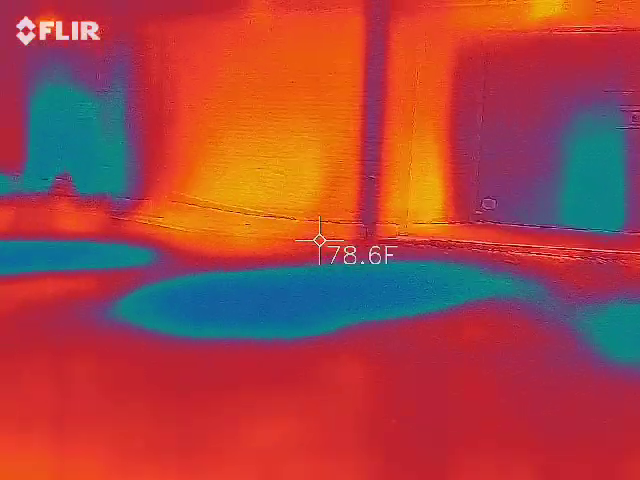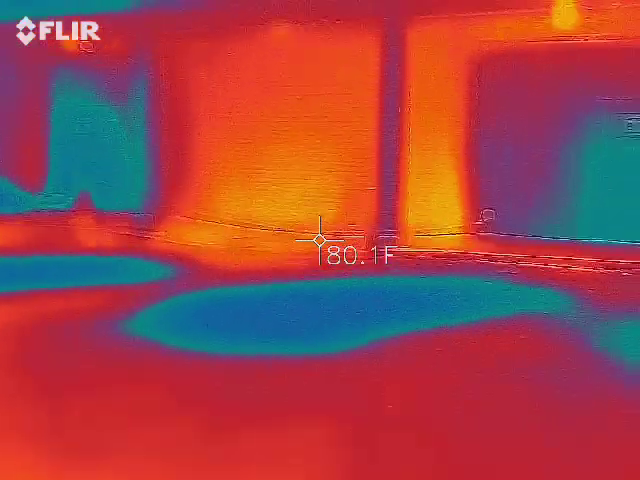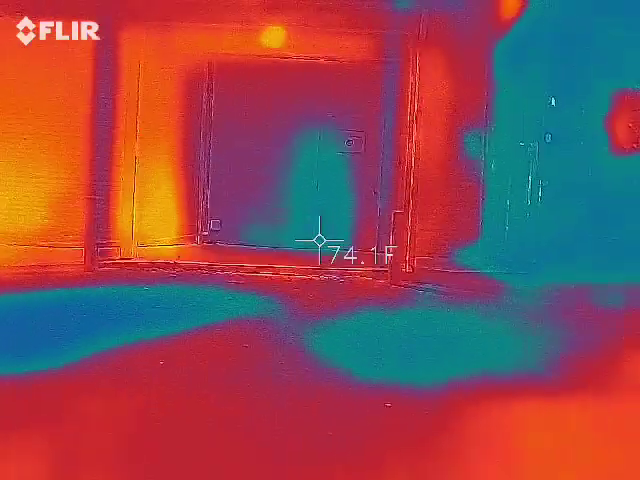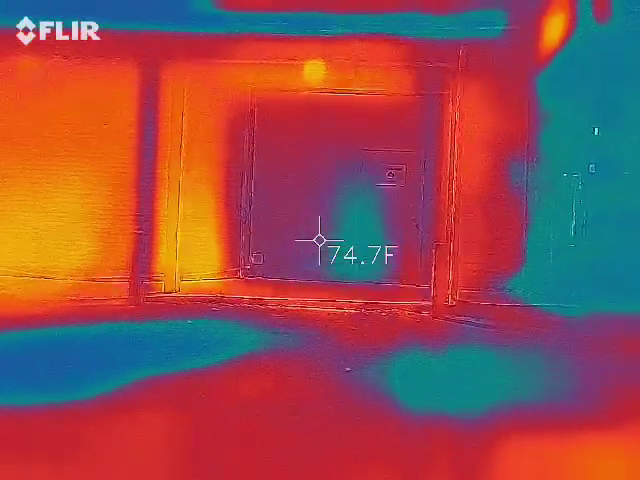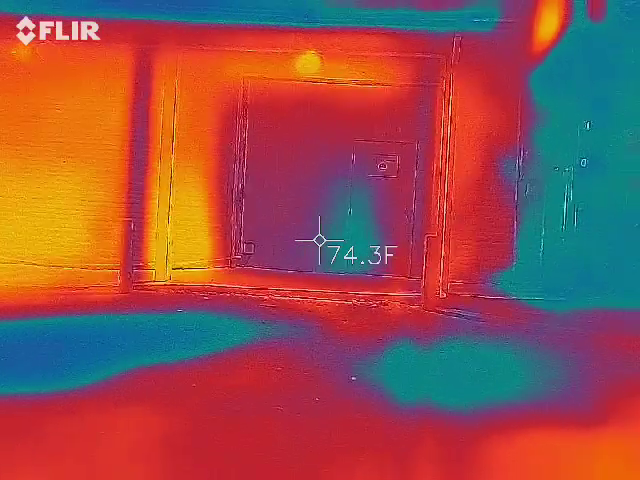Like that sudden movement you just did across, way too fast. Really just nice slow pans all the way across. The thermal technology in the camera is really what it's after.